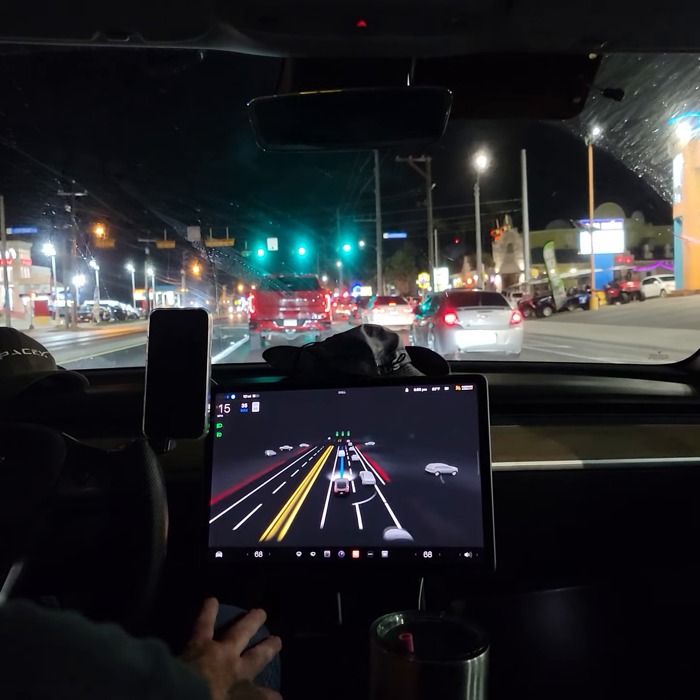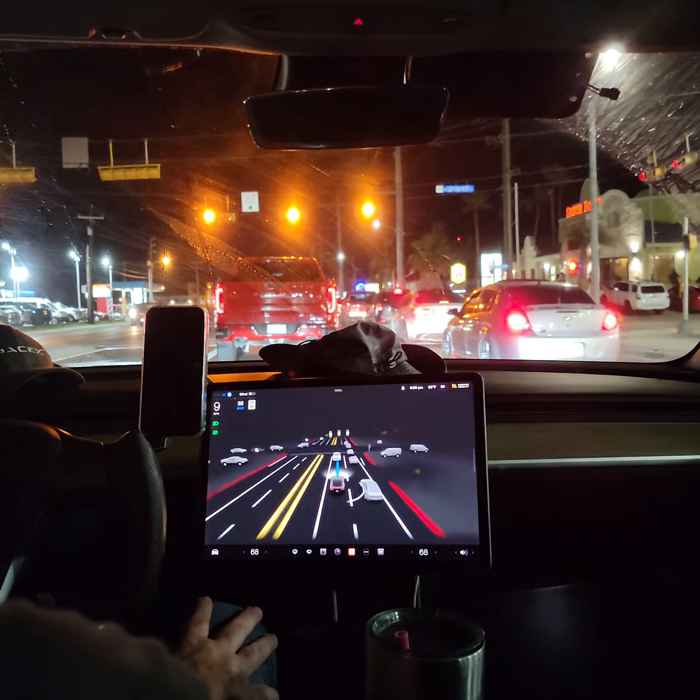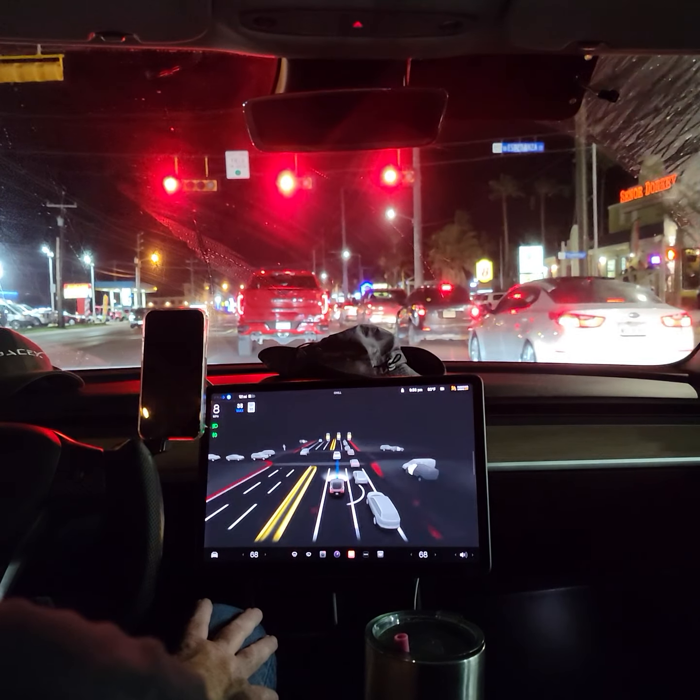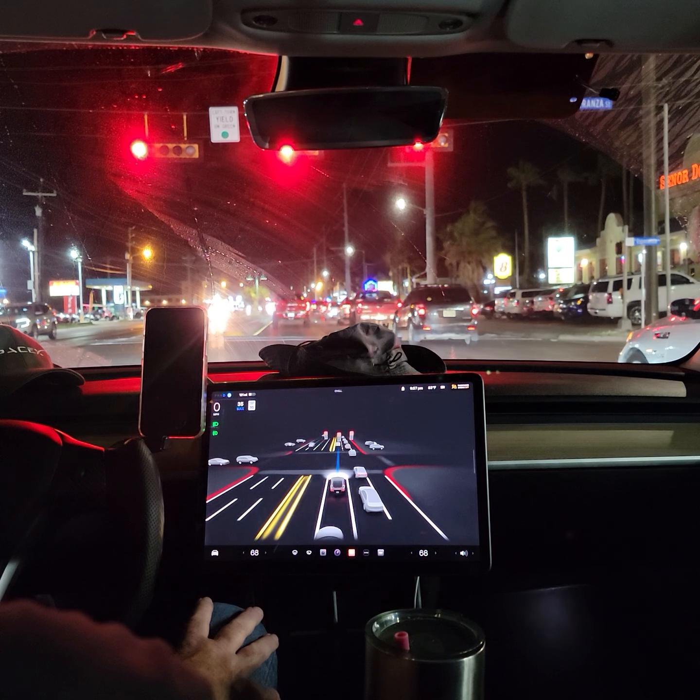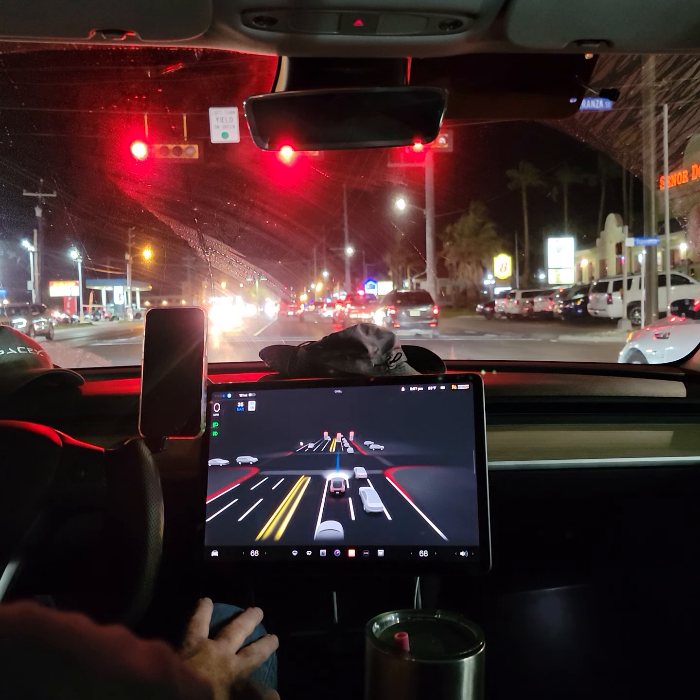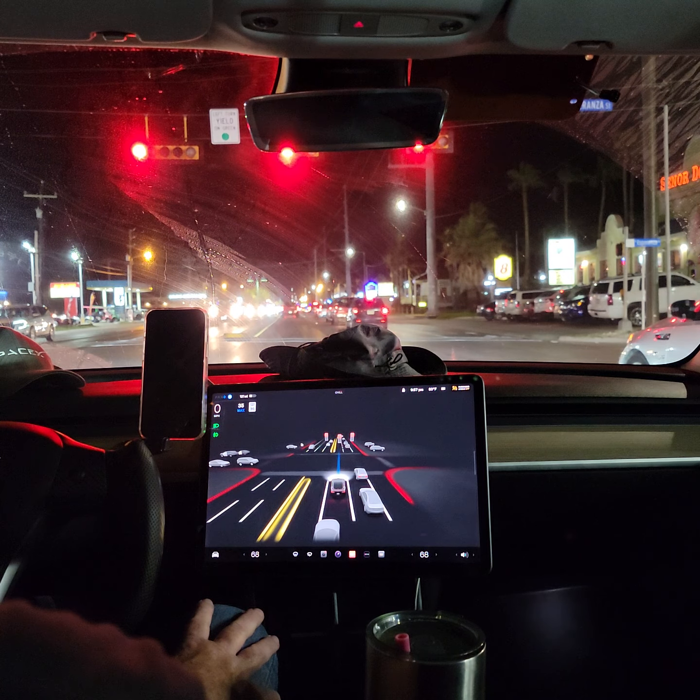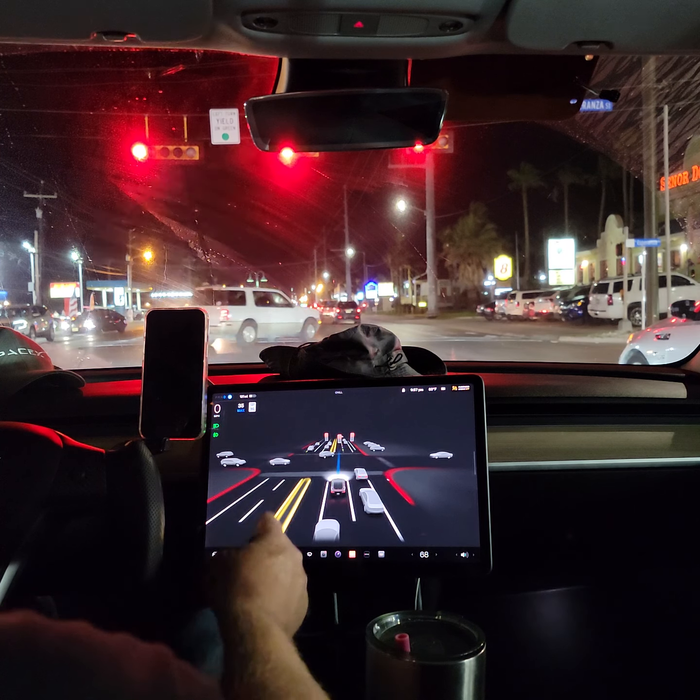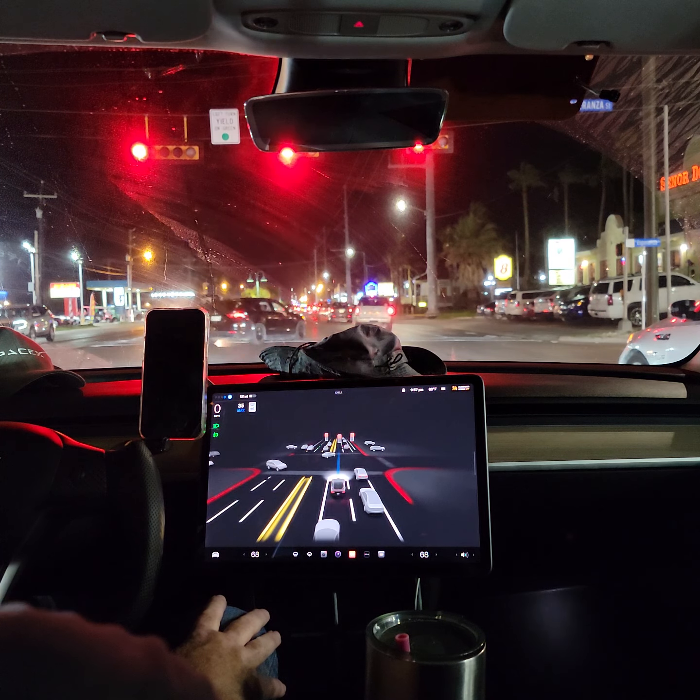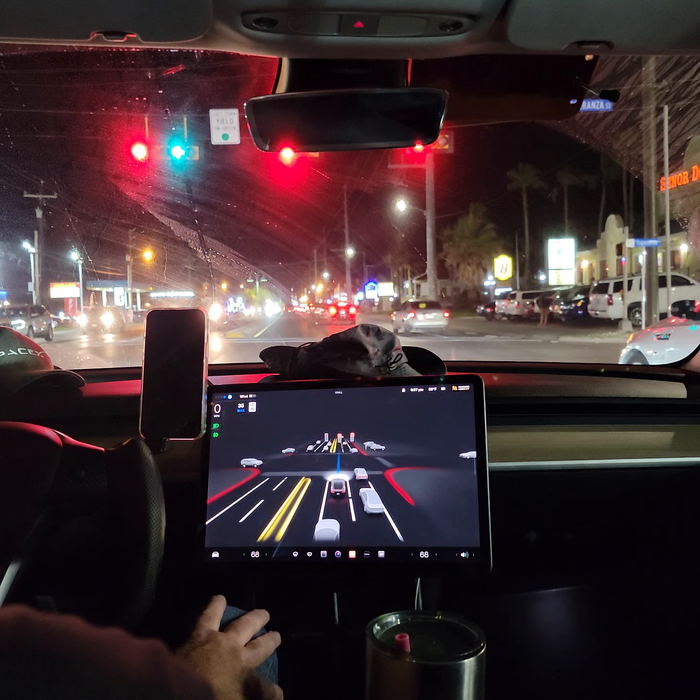Tell you, so far from my experience, even on this short little thing, it seems to be a lot smoother than before. But it does seem to have issues with these golf carts. There's a golf cart over there. It sees the car behind it. Well, no, it looks like it thinks it's a car.